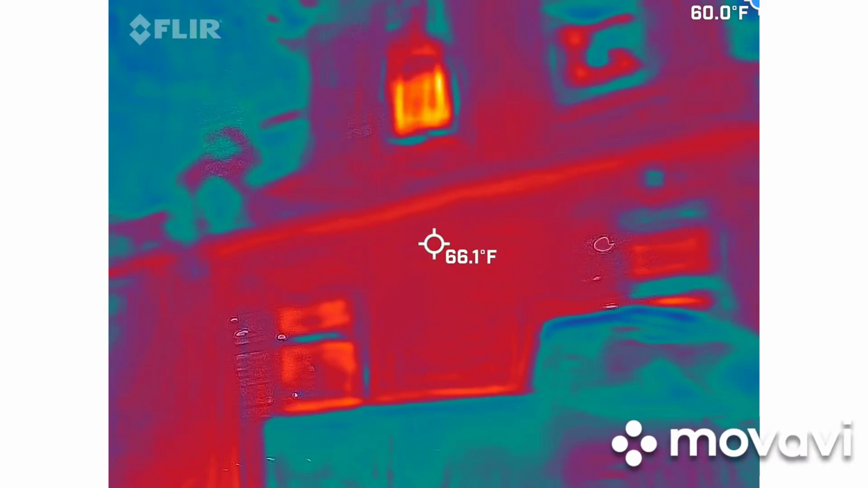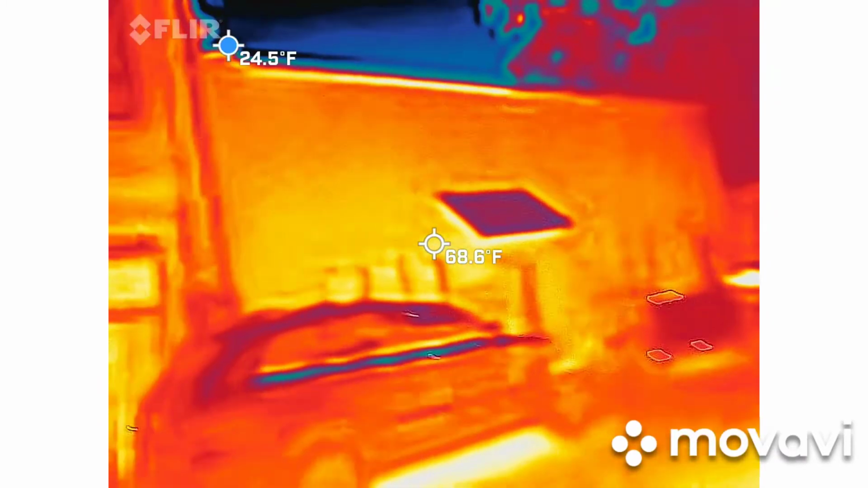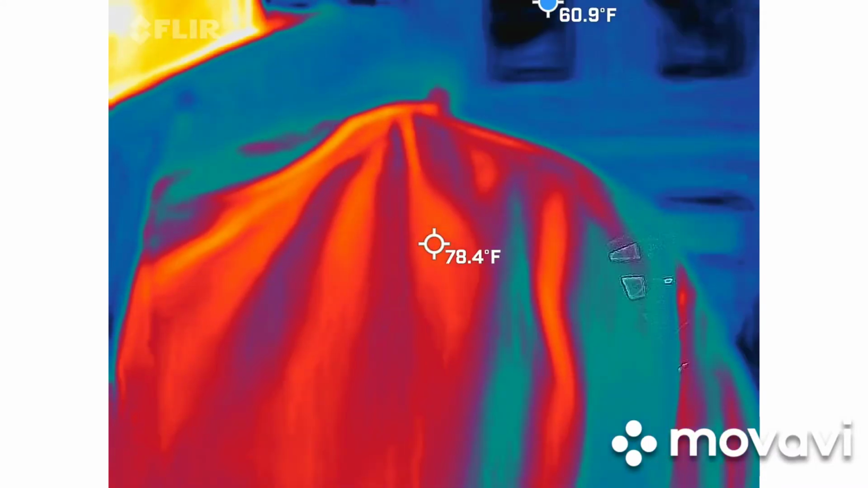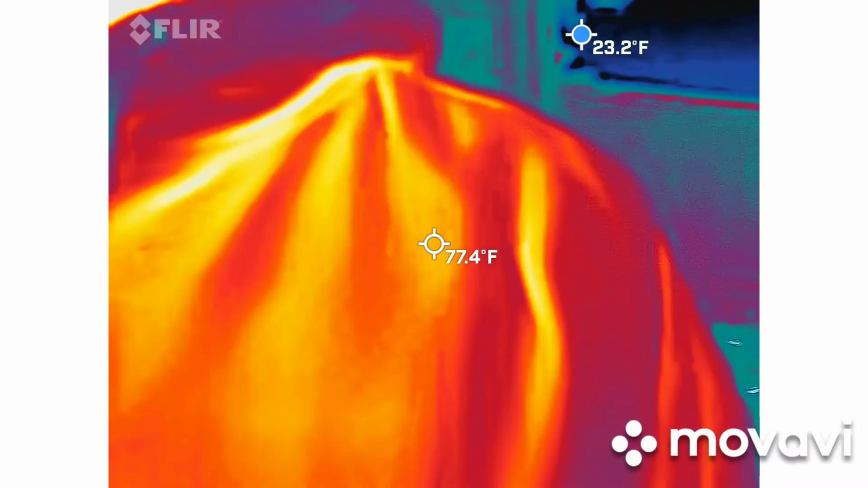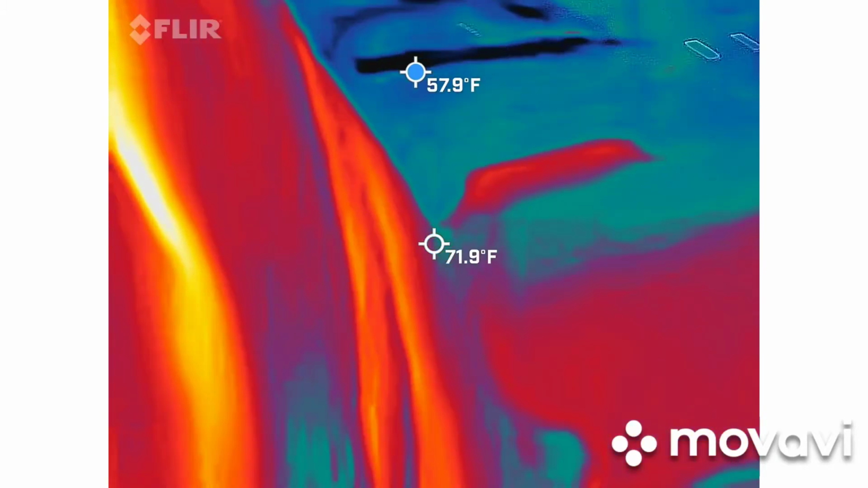So we really want to try to keep somebody in view at all times, because we're going to be the warmest thing out here, 97 to 99 degrees. Again, we want that variation of color, so it's much easier to see any kind of cold entities moving on their own.